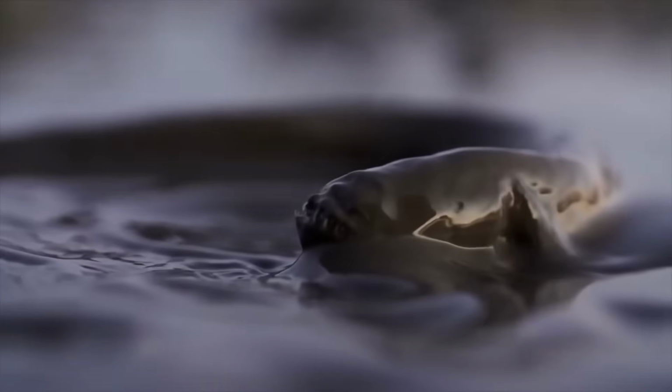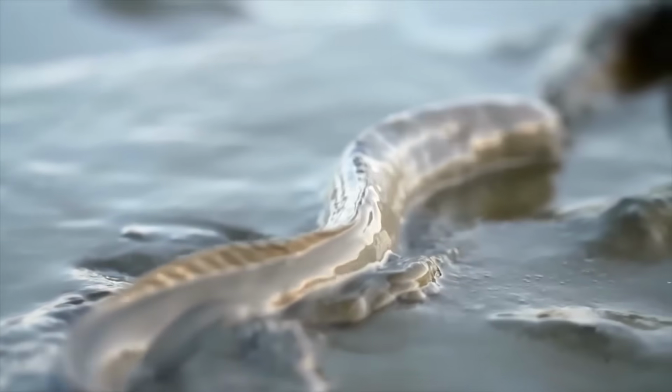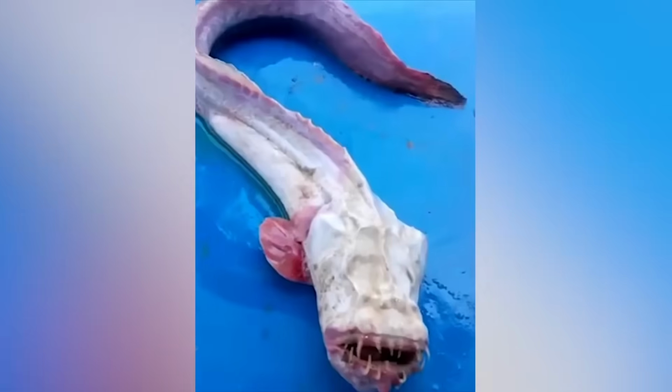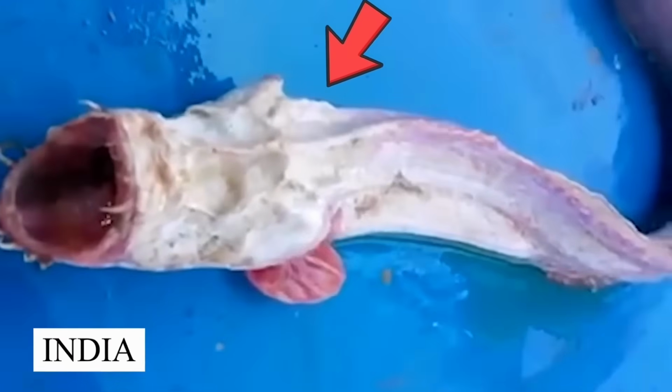Apparently, a species similar to this was captured in Australia. I guess you can expect that in Australia. I mean, they've got the deadliest snakes to the largest spiders. Simply put, the creature appears nothing short of an alien from a horror movie. The creature has an odd head and teeth, and some have speculated that it could be a type of goby, which are common in the rivers and coastal waters of the Indo-Pacific region from India to Papua New Guinea.